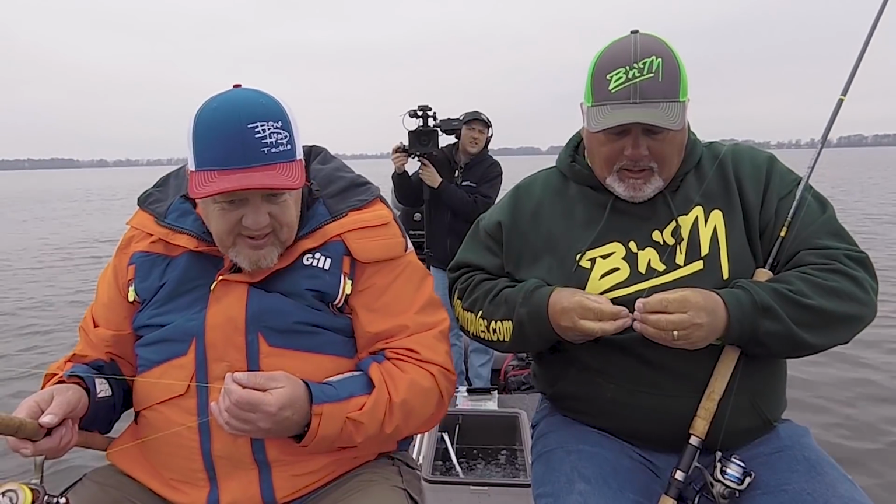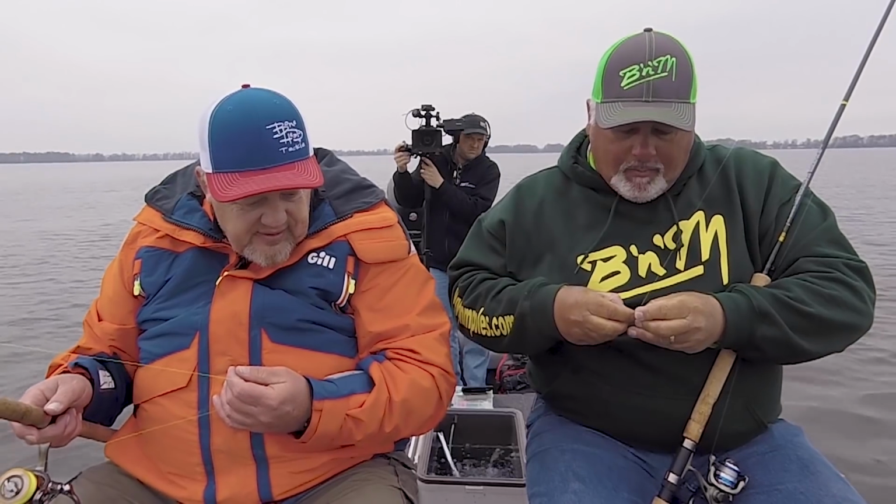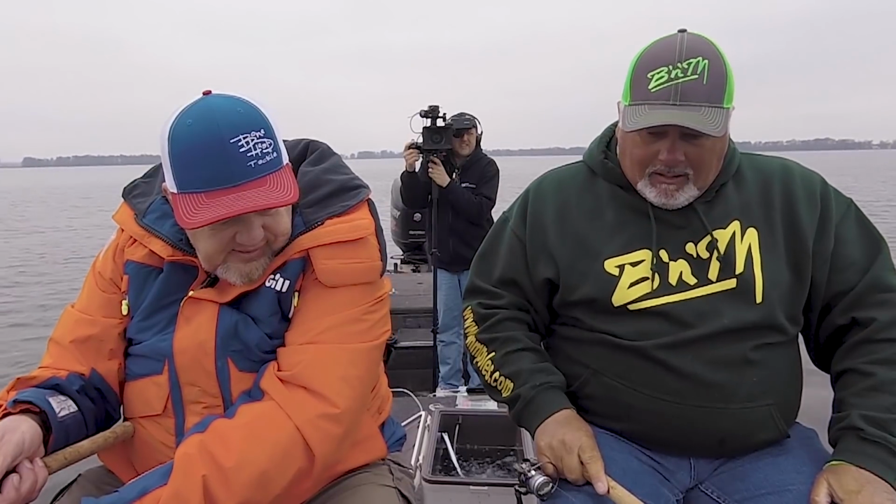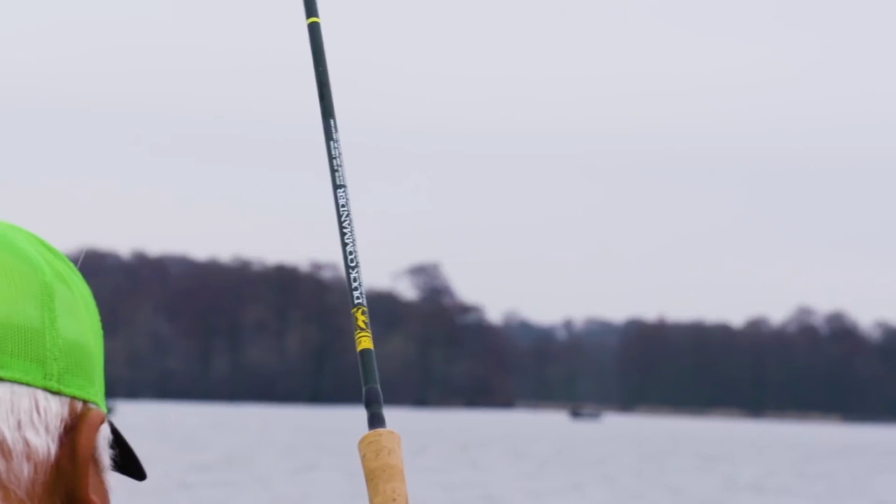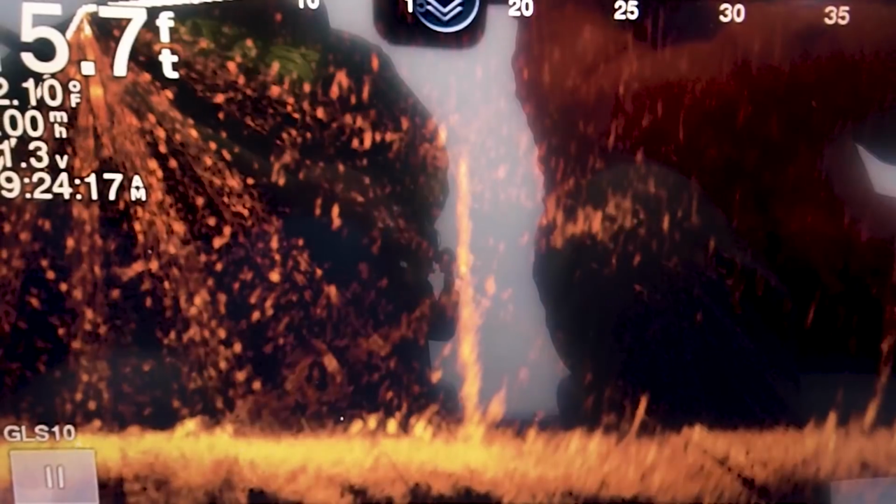The trick is to keep it just about even with their head, so when the bait gets to them, it blends in with the fish a little bit. And sometimes I'll twitch it to try to get them to react to it. When they react, then I start trying to take it away from them, and that's usually when they'll jump on it.